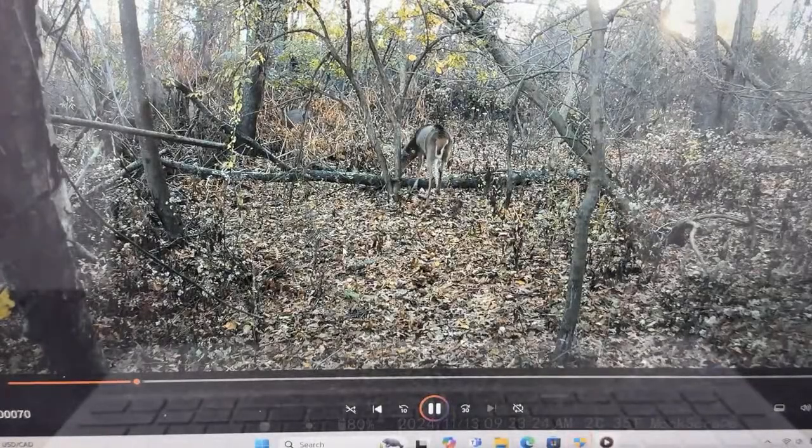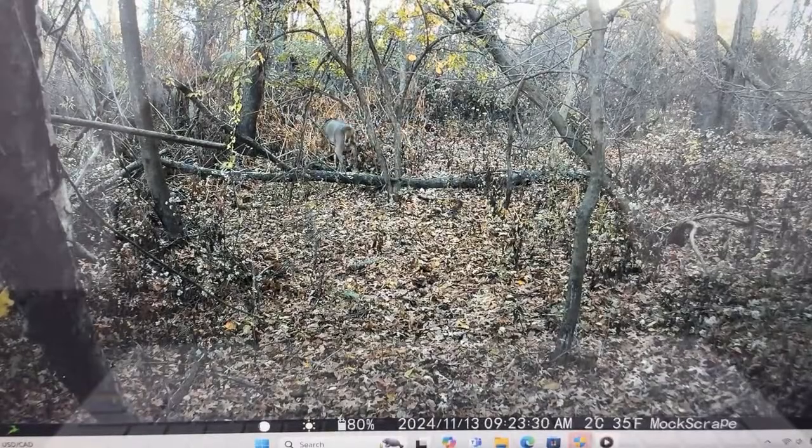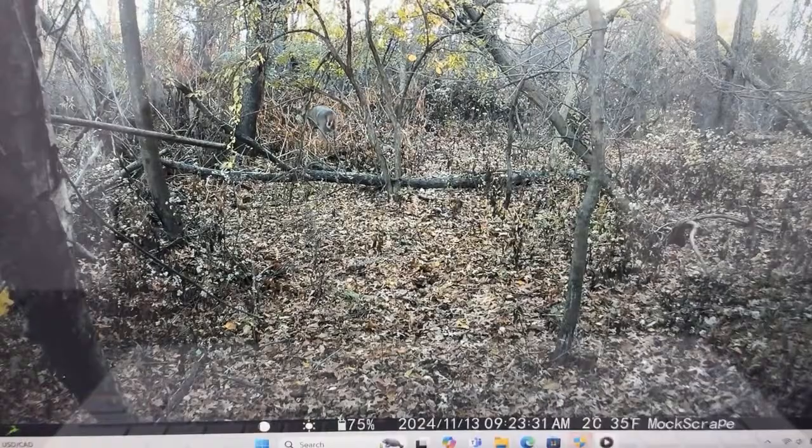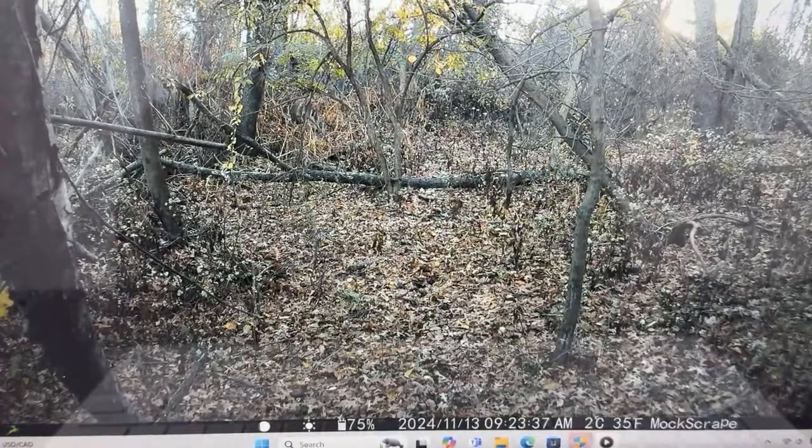Okay, there's a nice buck. He's following a doe. And I think that's that 4-point or 6-point. I don't know if I have that one on camera. That might be the first one for him. I'm not sure. But I'll go back through everything and take inventory.